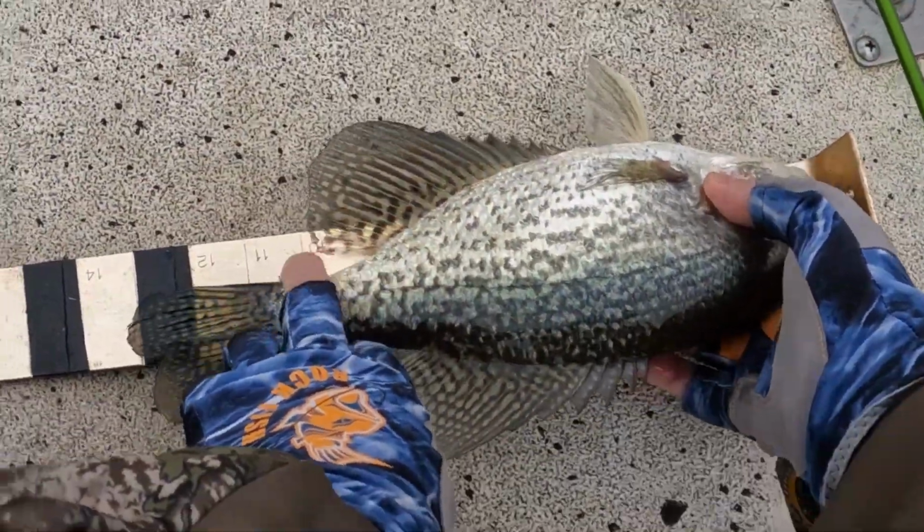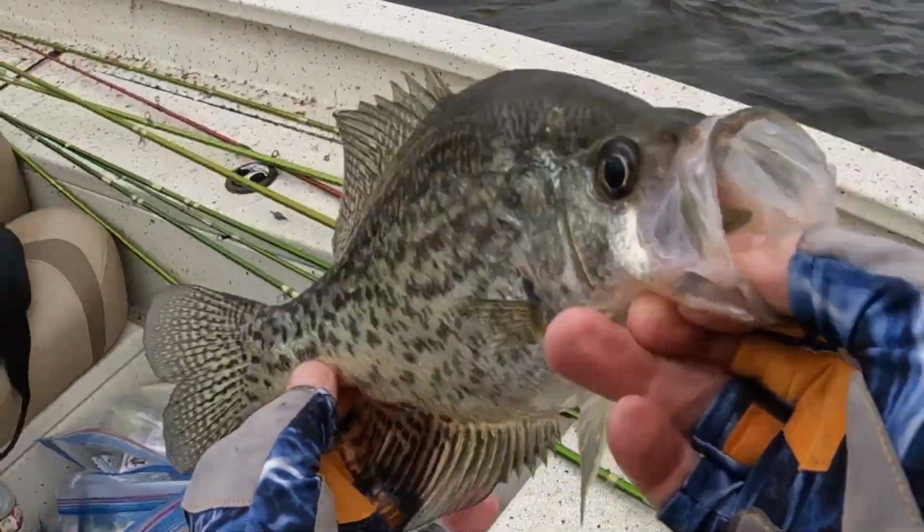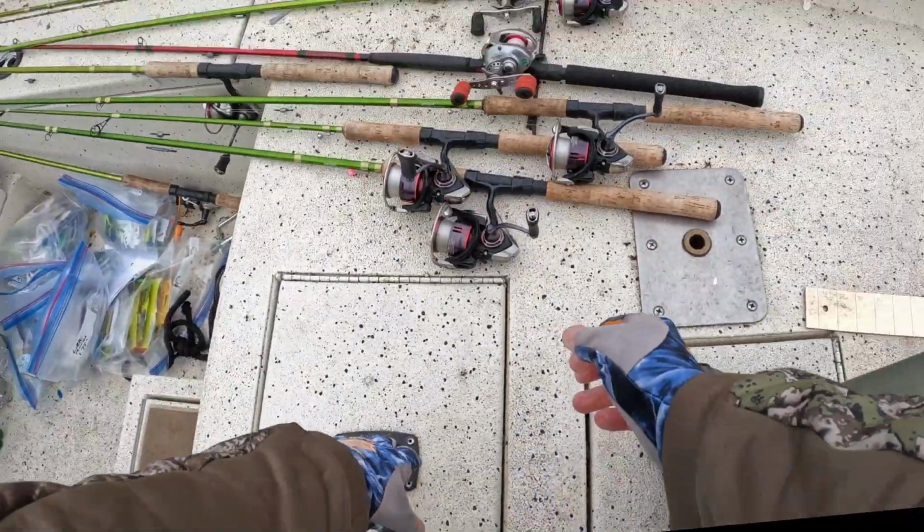Nice. He's 13 and a quarter. Black crappie. Okay, put you right in there.